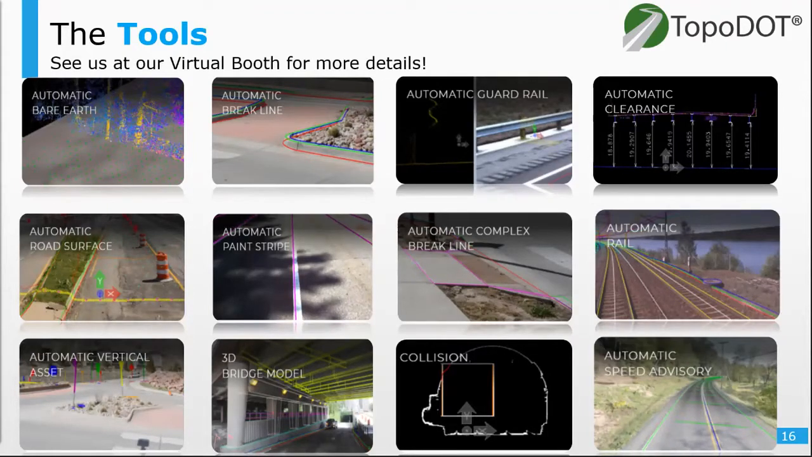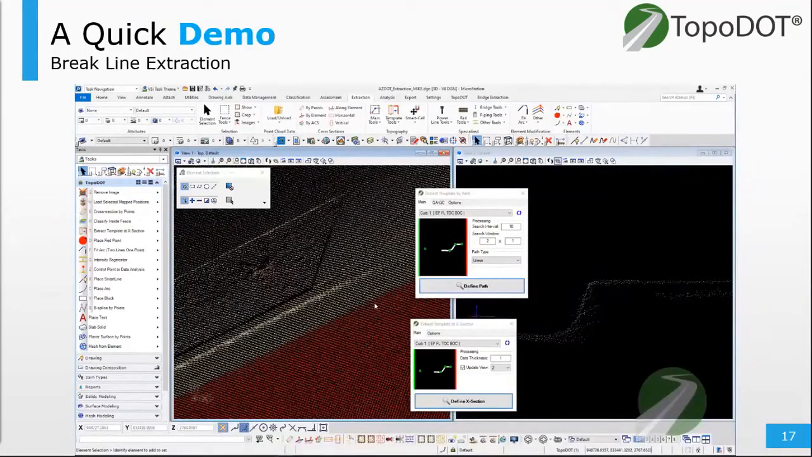And we are all about productivity, and we understand the balance between automation and user input. There's more value in user-friendly tooling than there is in hands-off automation. So well-defined workflows and user-friendly tooling allows for any team to scale effectively. And this is what you'll find at Topodot. So let's take a look at some of the tools in action.